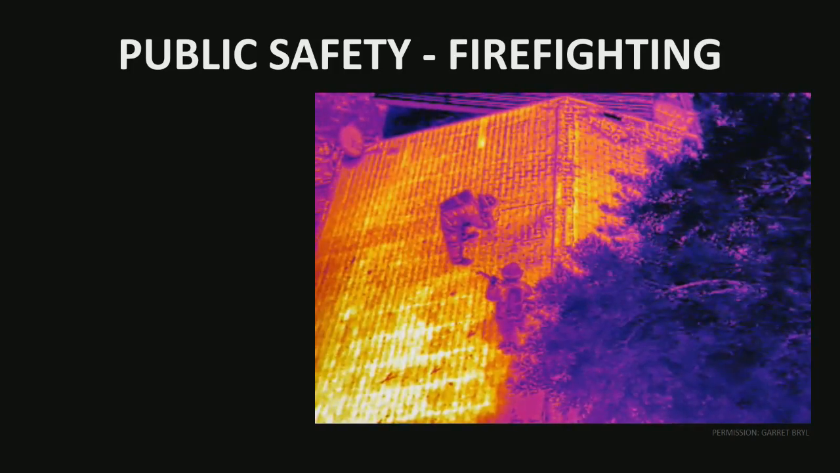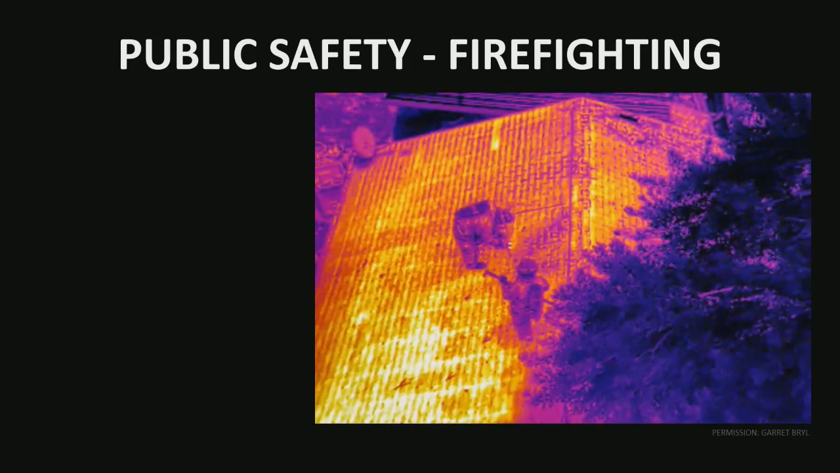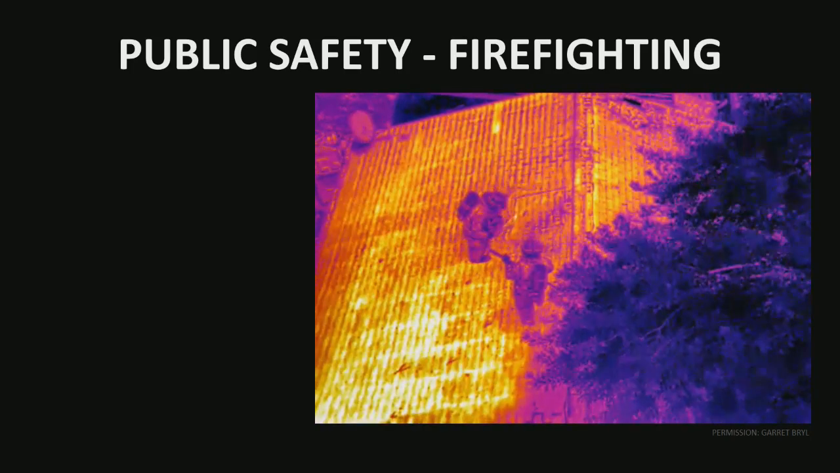So here you can see two firefighters cutting another ventilation hole in the roof. And because this is being piped back to that command and control center, they can assess the techniques that they're doing.